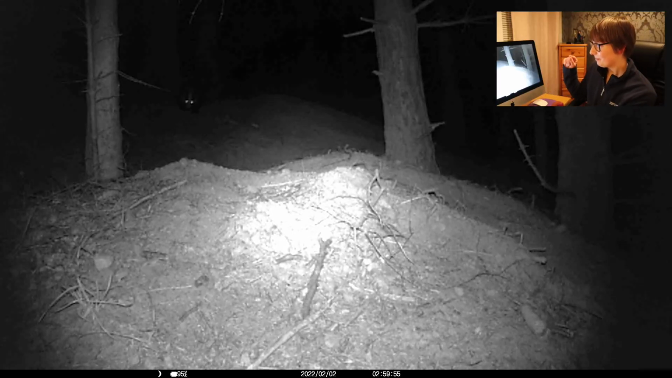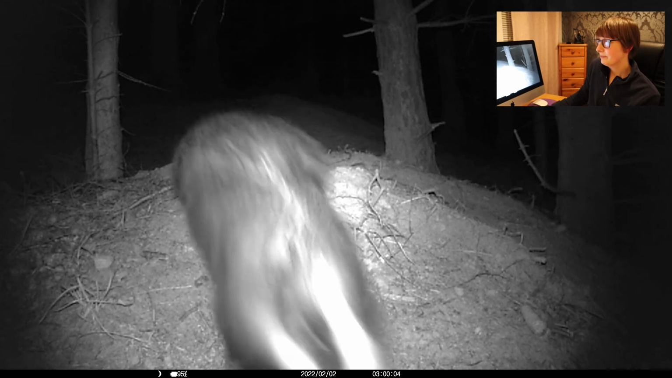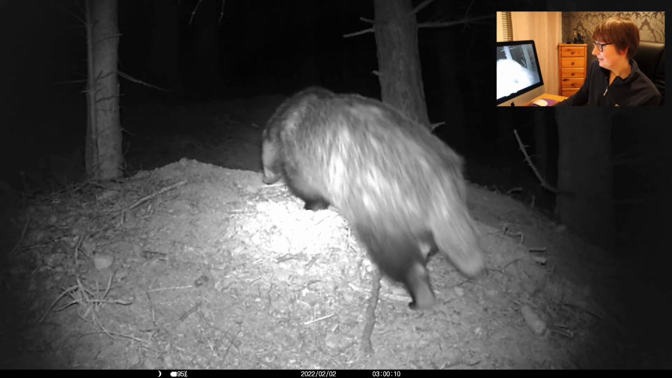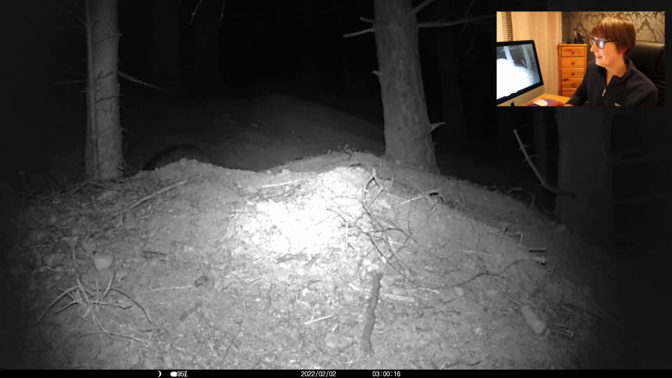Okay, so this clip is really loud, so you might want to turn your speakers down a little bit. It's the Intruder Badger coming just underneath my camera, trying his luck again. Yeah, and you'll see she's just not happy at all. In fact, I'll turn it down. She was just like, right, job done kind of thing. I'm going home. That's it.